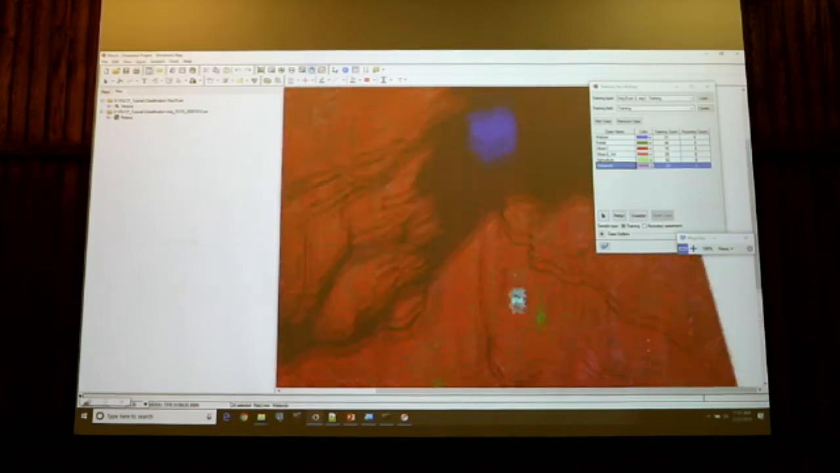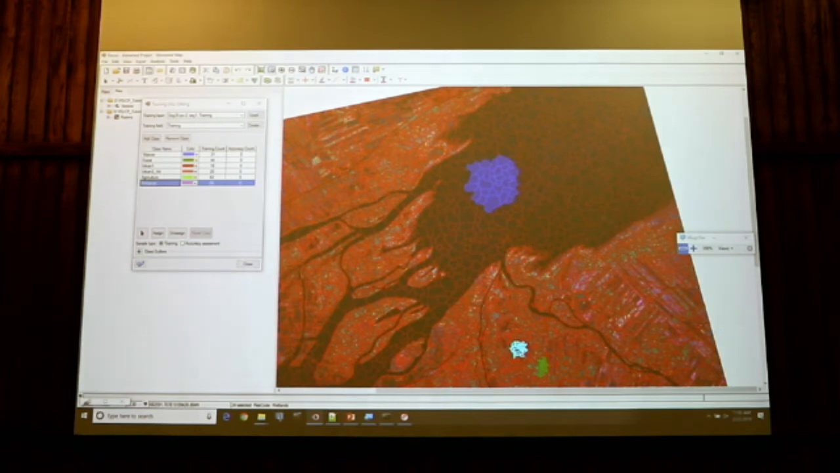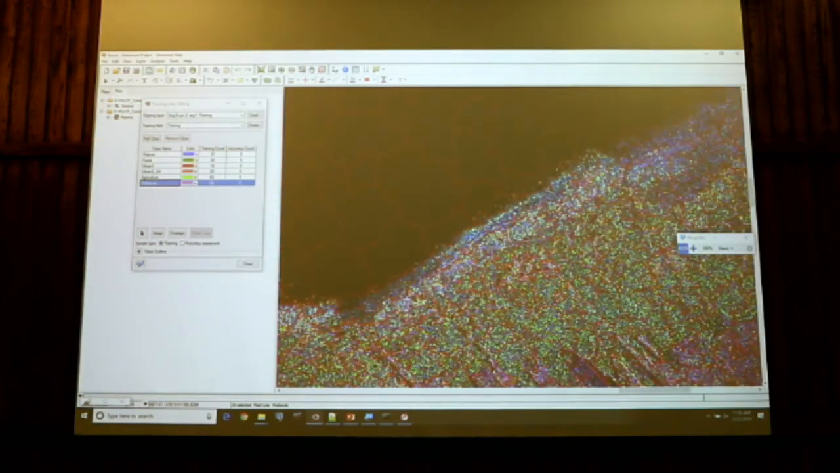And I will also add some low marsh area, like in that case. So I'm selecting those ones too.